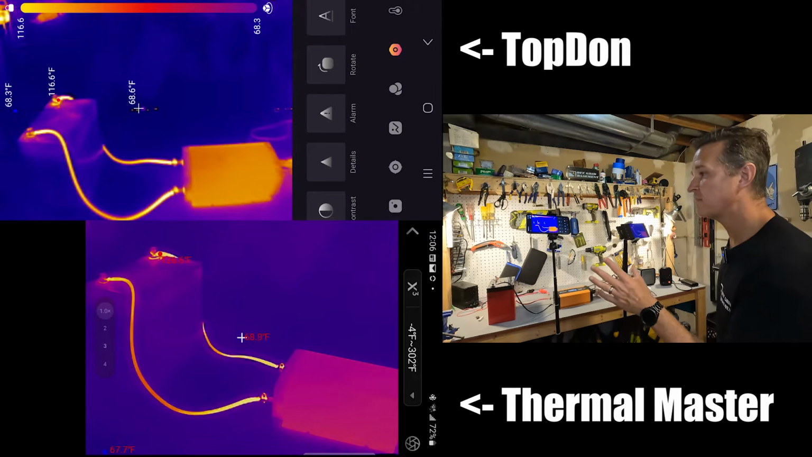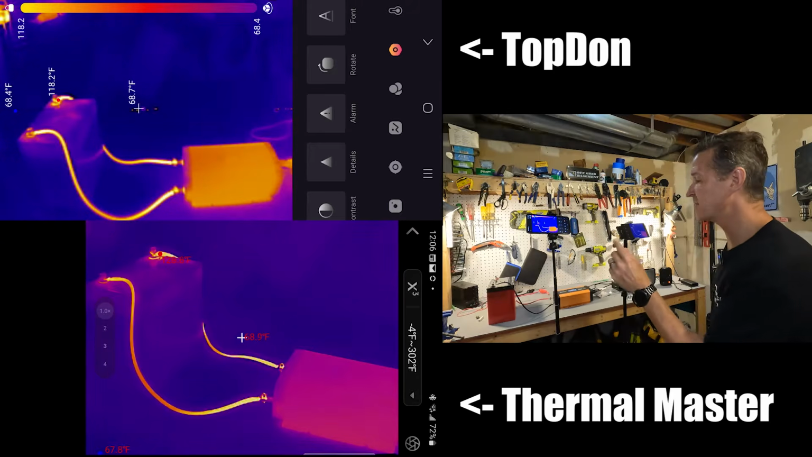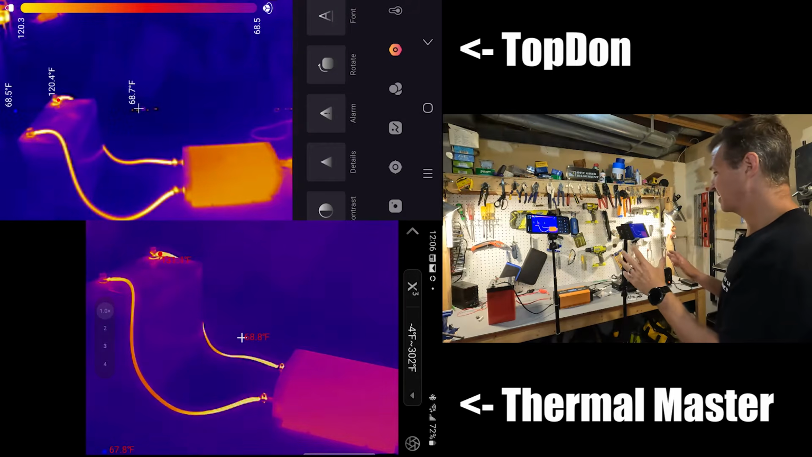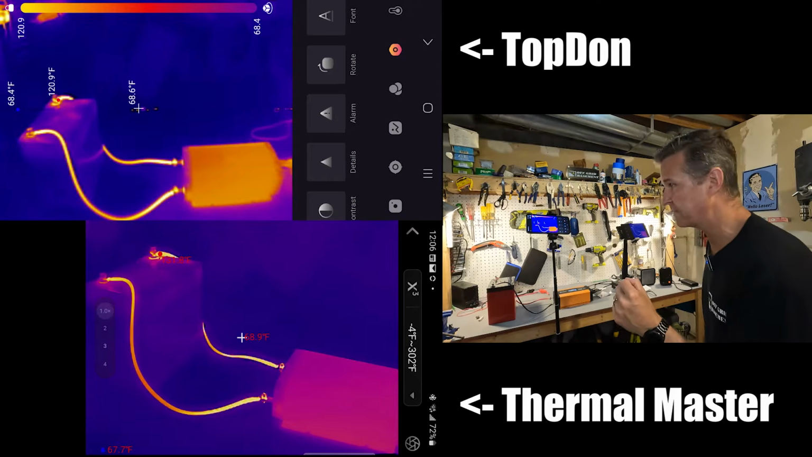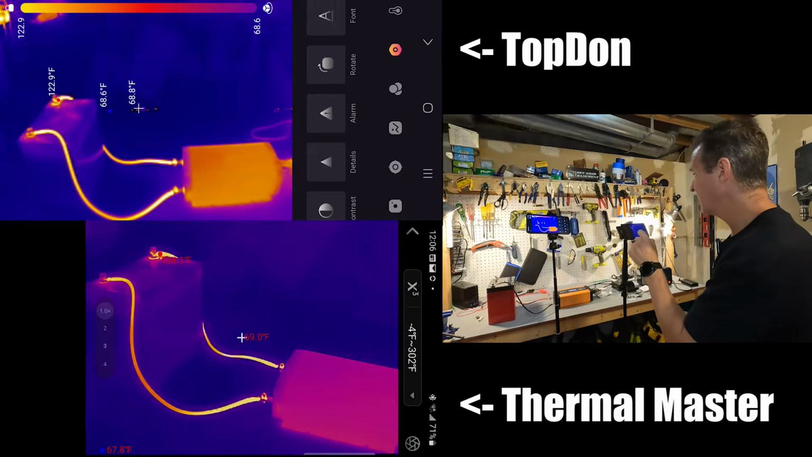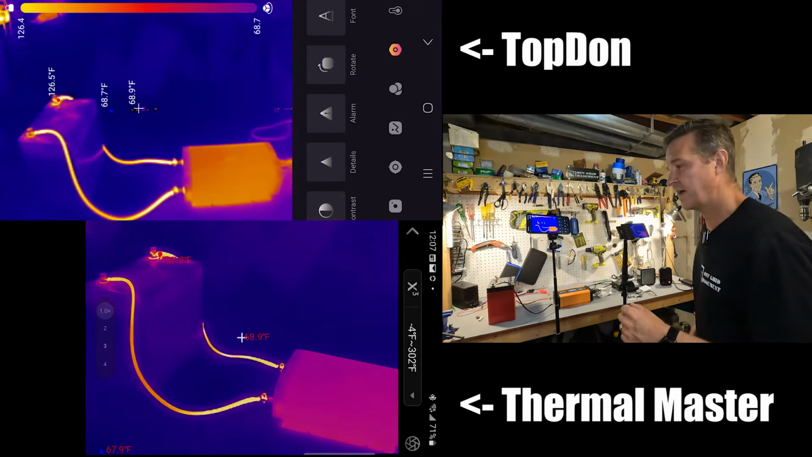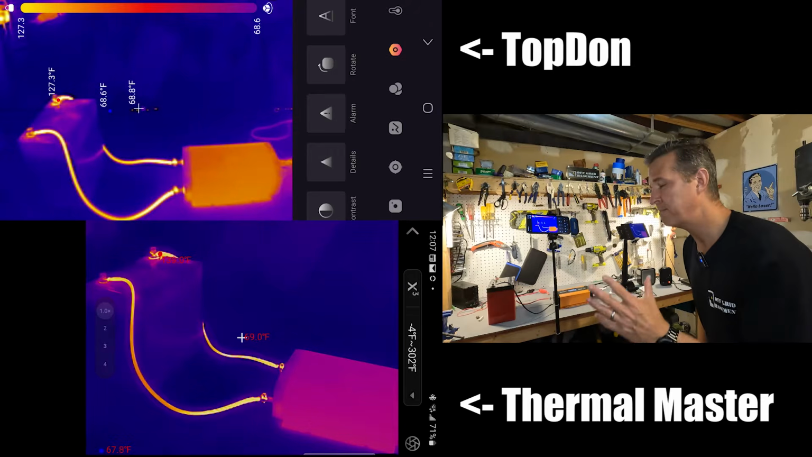And I also noticed that on both of these cameras, the background is 68.7 degrees Fahrenheit for the TopDon, and it's 68.9 degrees on the ThermoMaster, which is correct because it's about 68 degrees in this basement. But the positive connection to the battery is showing 122 degrees in the TopDon, but the ThermalMaster is showing 135 degrees Fahrenheit.